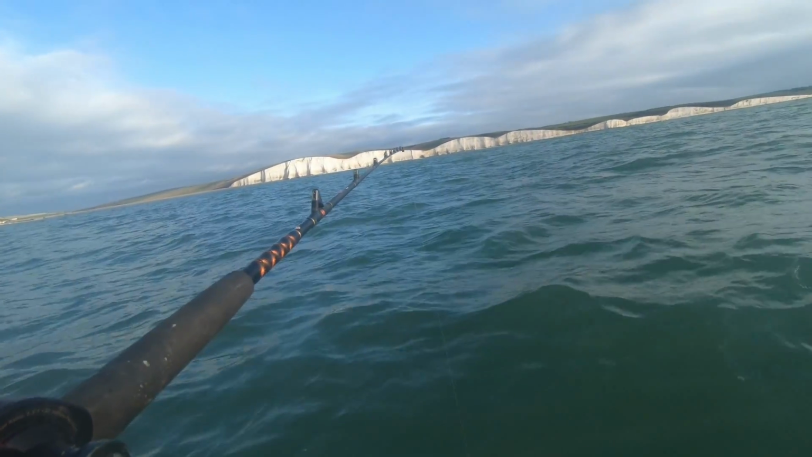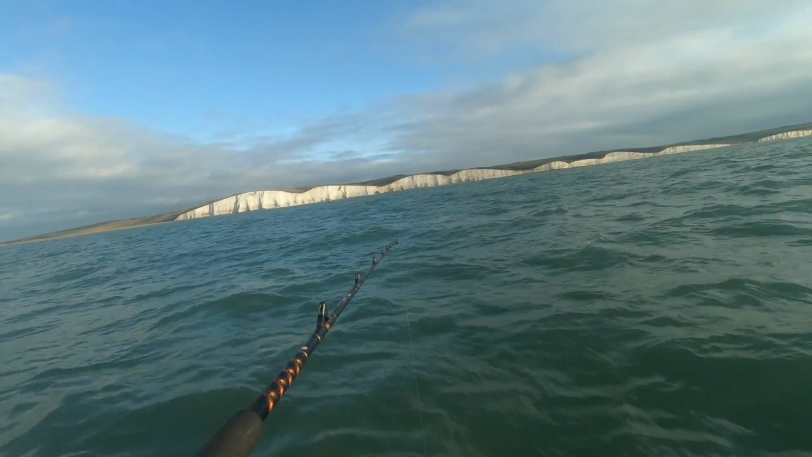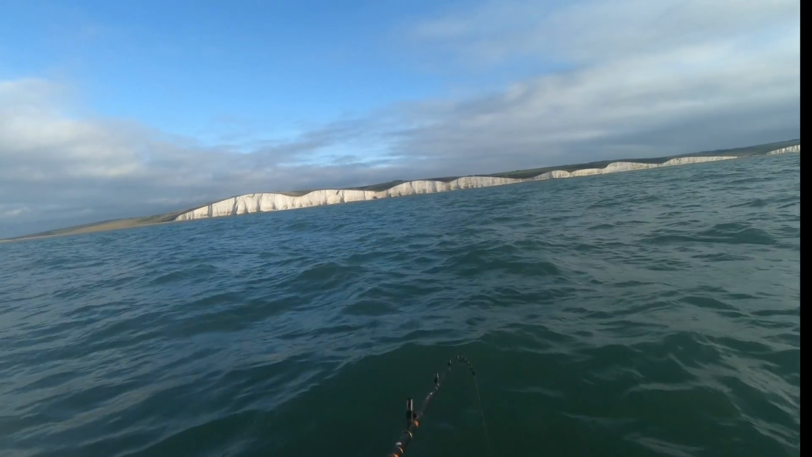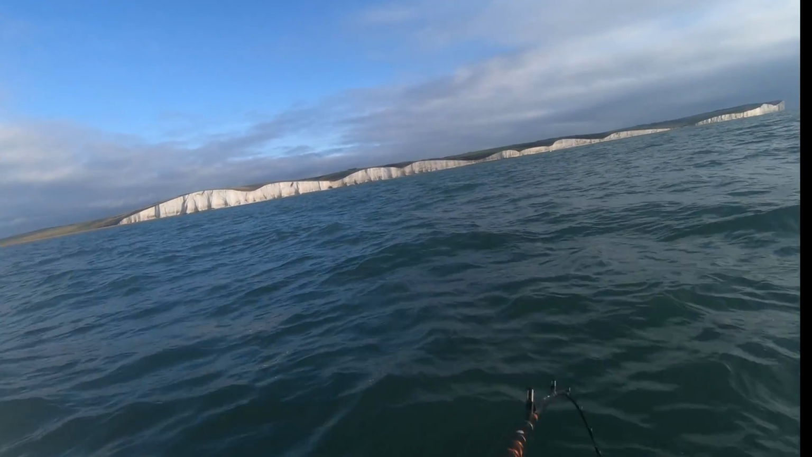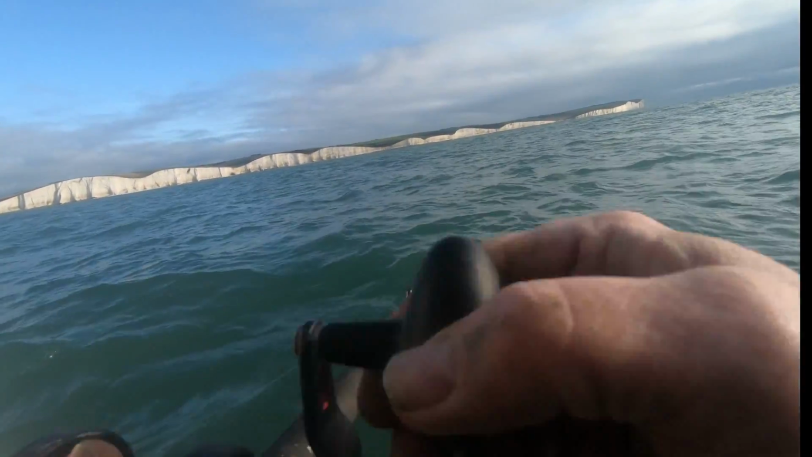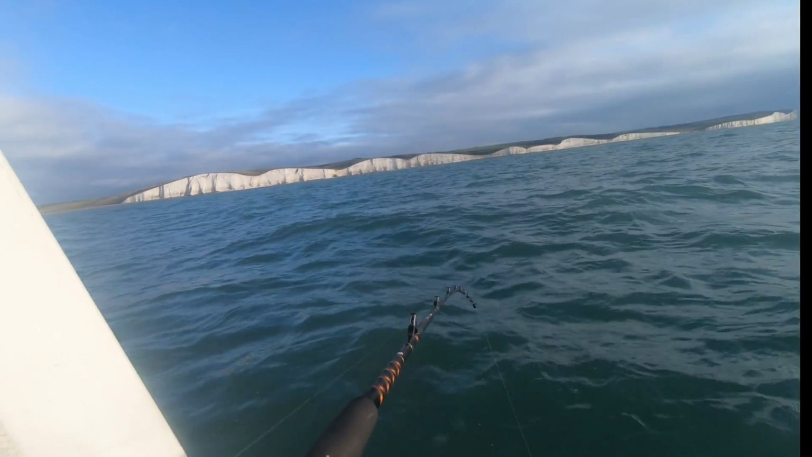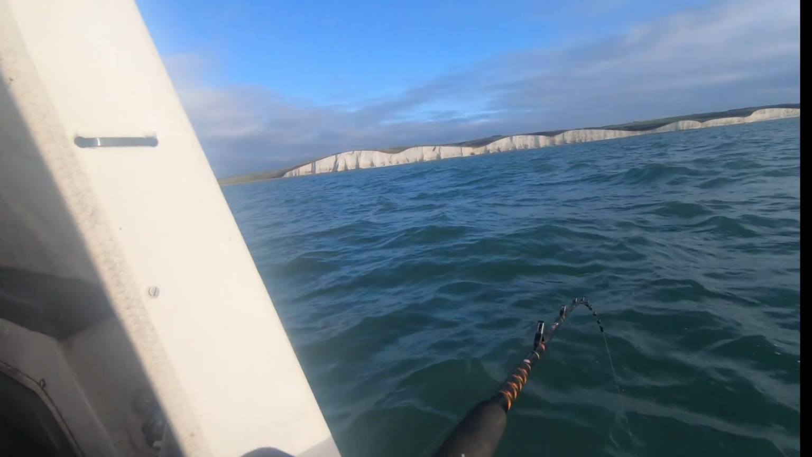All the way down again. Wreck. Wind it up, get the lead clear. Oh, and we're in the wreck. Get into a fish. I think we might have some fish action going on the other side of the boat here.